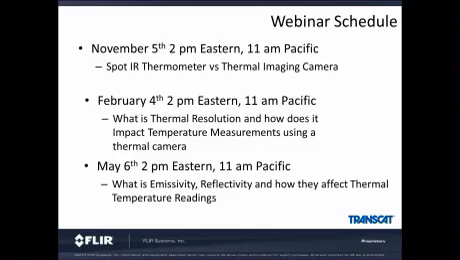And our last presentation in this series is on May 6th. What is emissivity, reflectivity, and how they affect thermal temperature readings? This is the part where customers get to understand why shiny targets are hard to measure and how to compensate for them and how to correct for that and how to mitigate reflective issues.